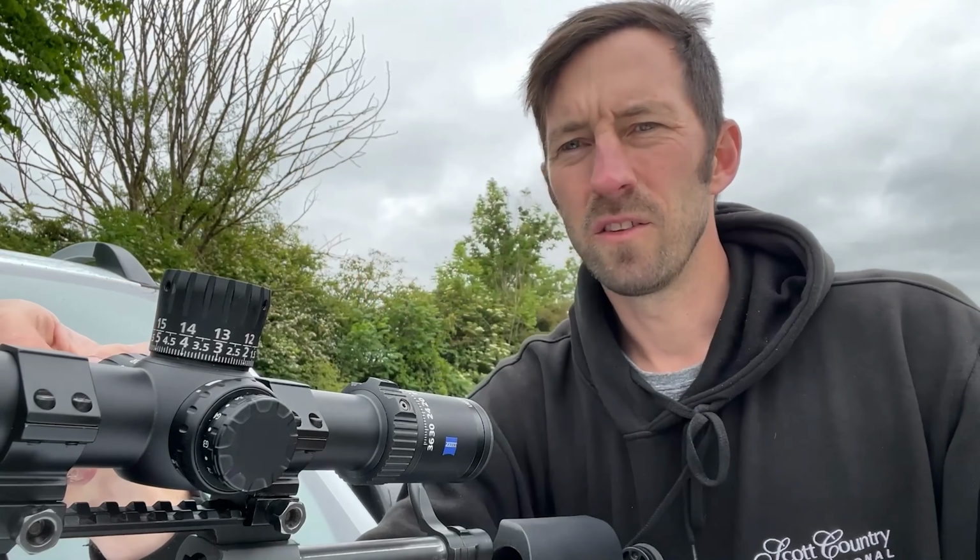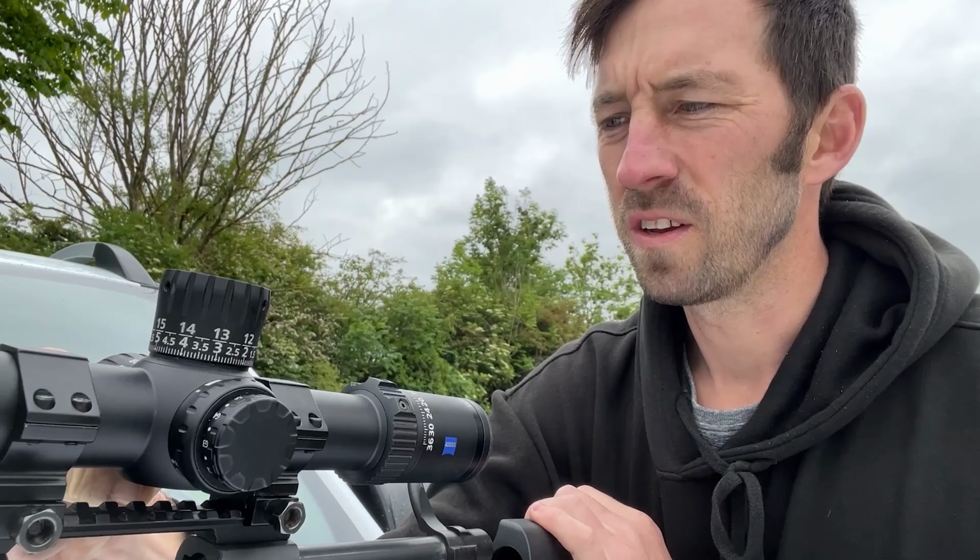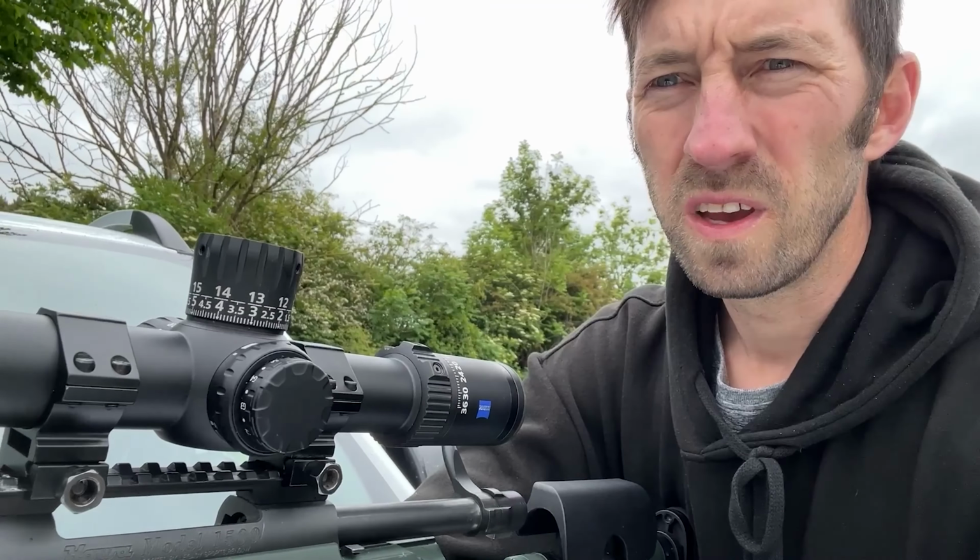There's a little hex key on the side, but I don't actually need to adjust that, so we're just going to leave that one. But there it is, all set, ready to go. So what we'll do now is we're going to get that set out. I'm just going to confirm this now, everything's tickety-boo. I'm going to go put a steel out and see if we can dial one in.